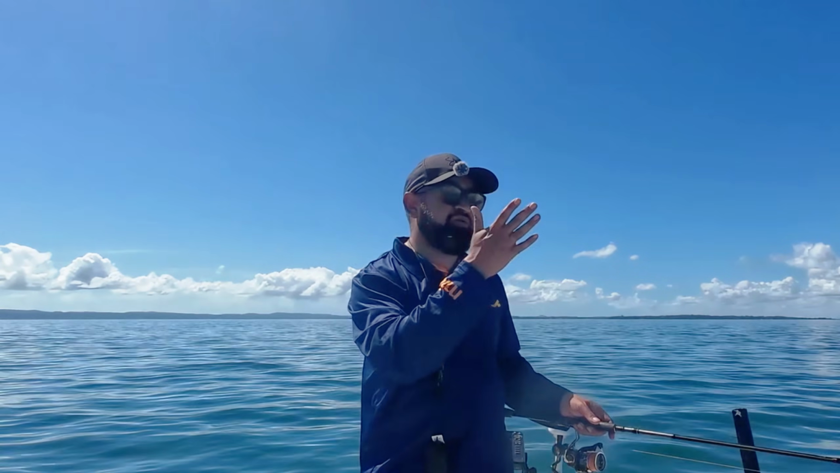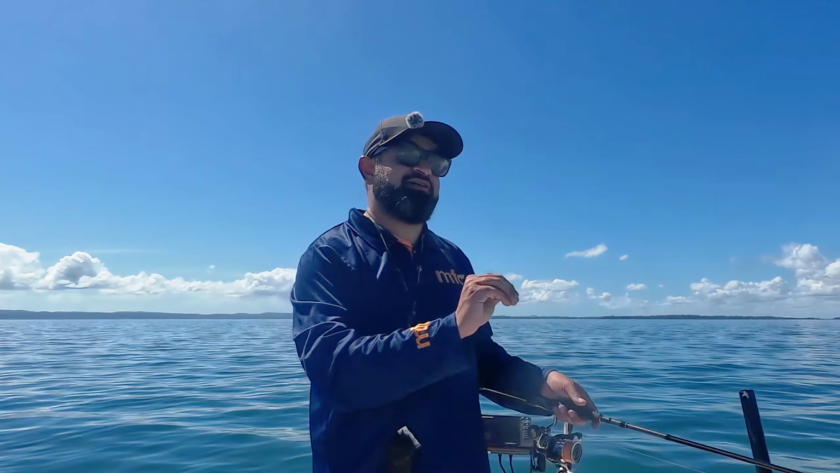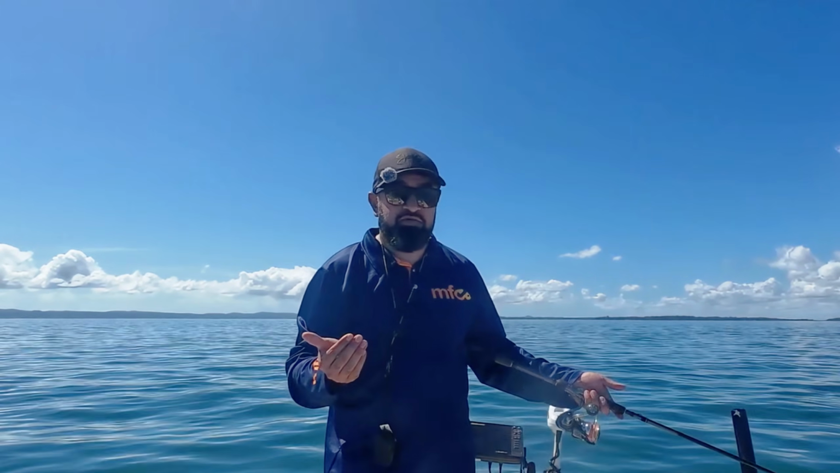So I'm not just hoping that my cast is in the right area past the fish or going past the structure. I know for certain that it is. So that's where you can really dial in with your tech if you know how to use it properly. And that's how I use my HDS Pro to do that.